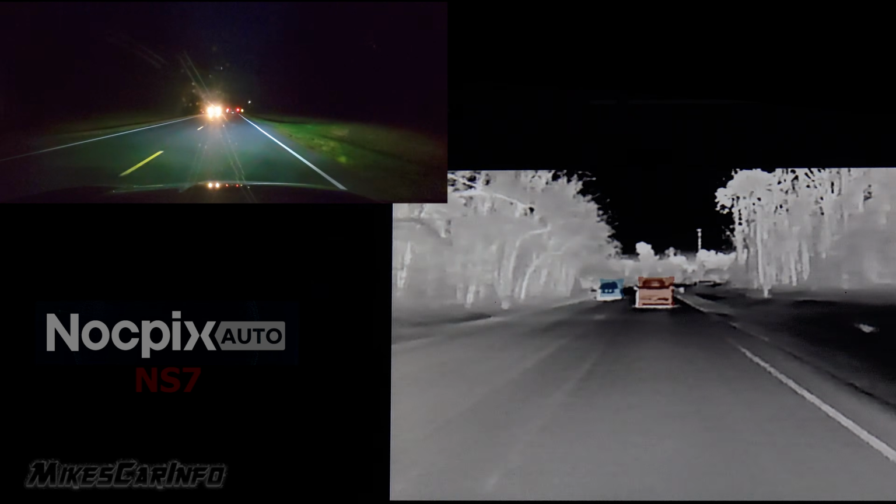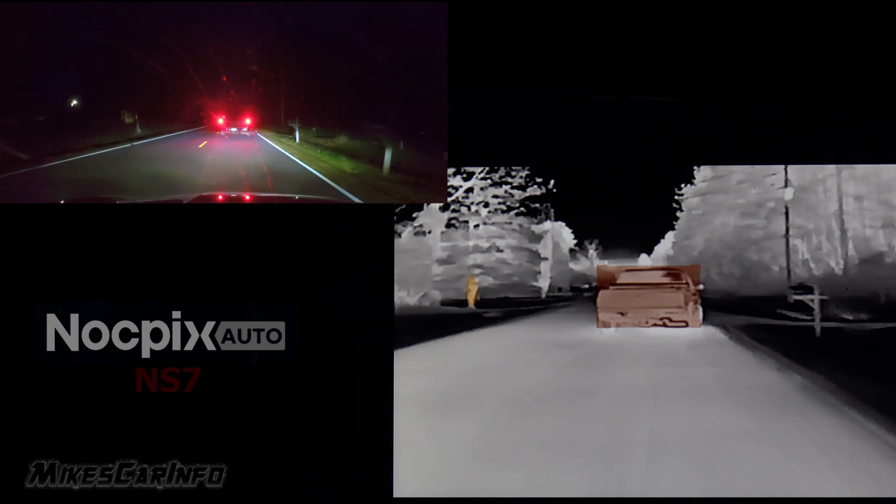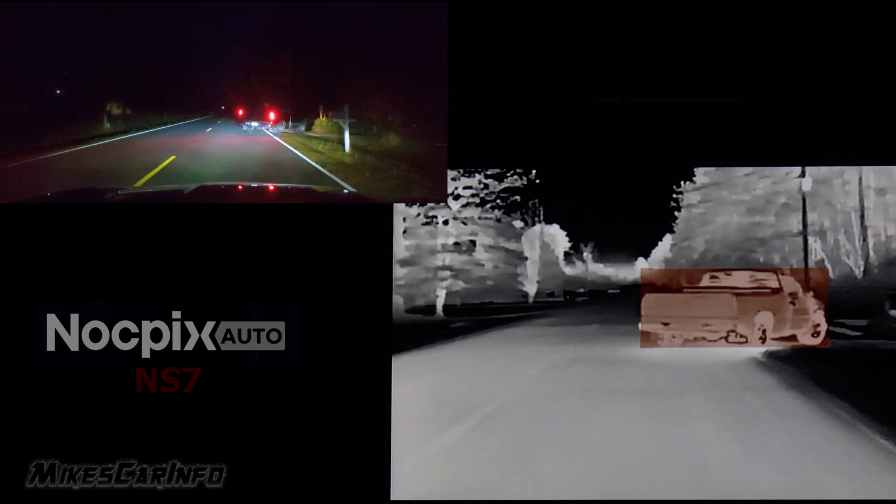There was an animal on the side of the road. It was a small one. It looked like some kind of cat or something, a large cat. Forward collision warning.